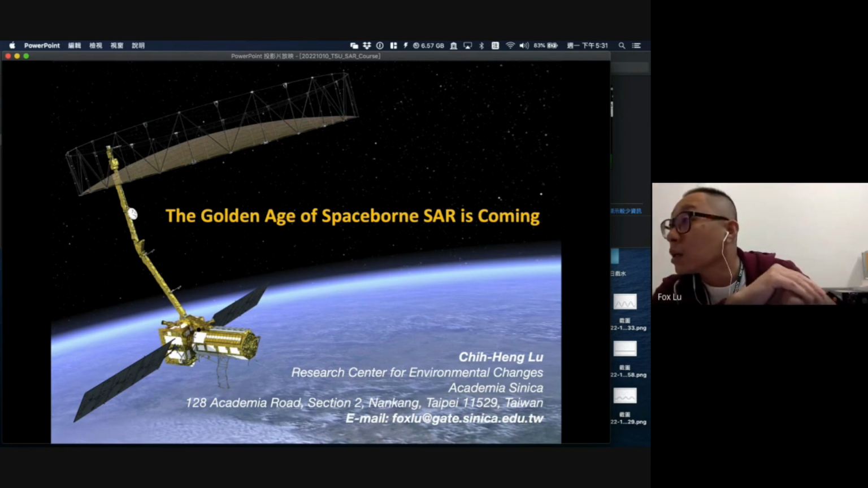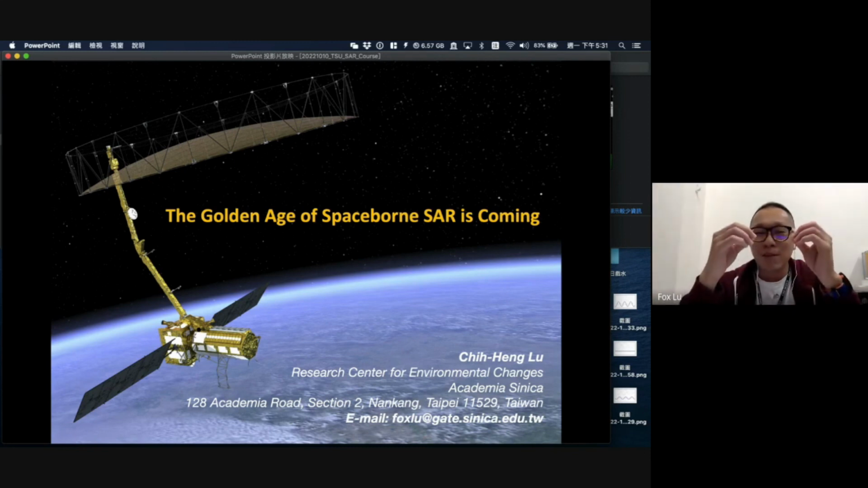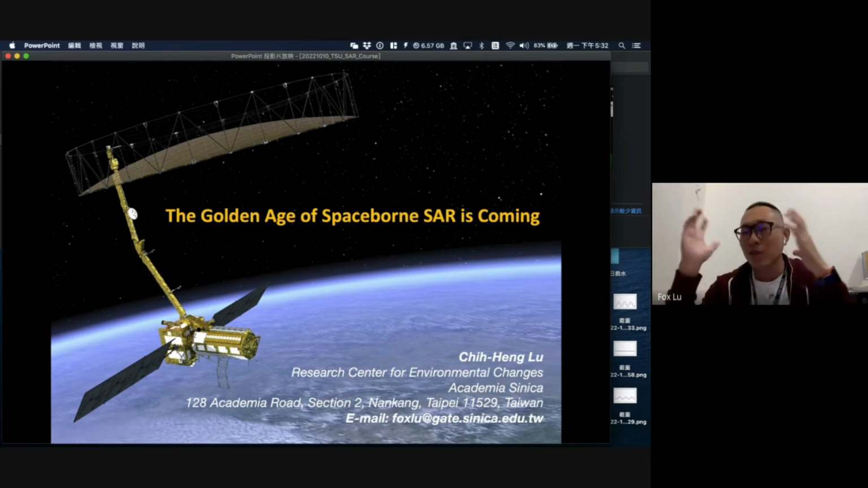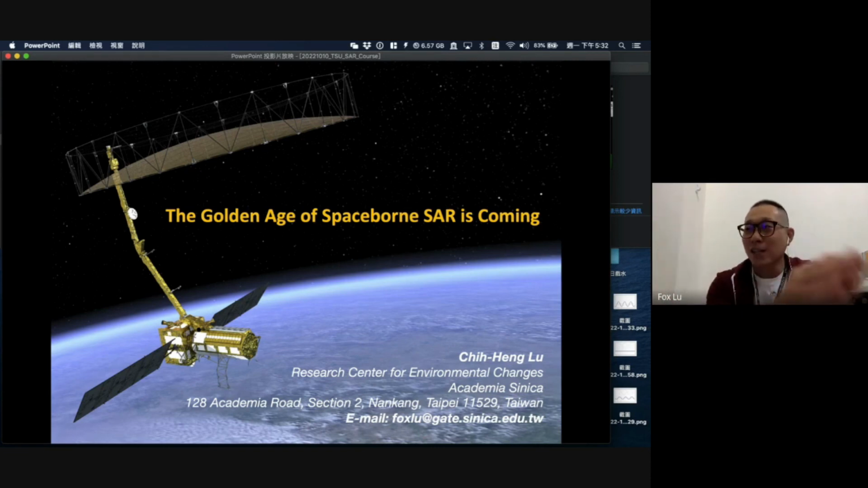So you mean when you have a very complicated area, including urban area, vegetation, and maybe bare land areas, which one is better, PS InSAR or SBAS?